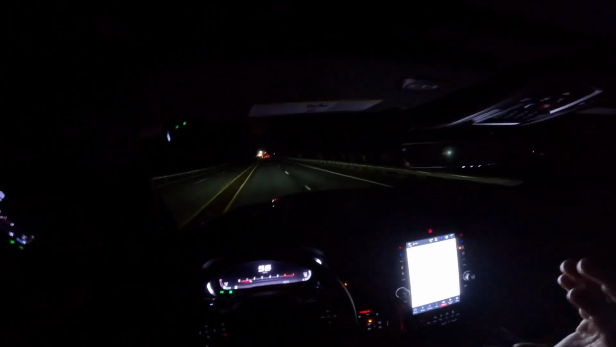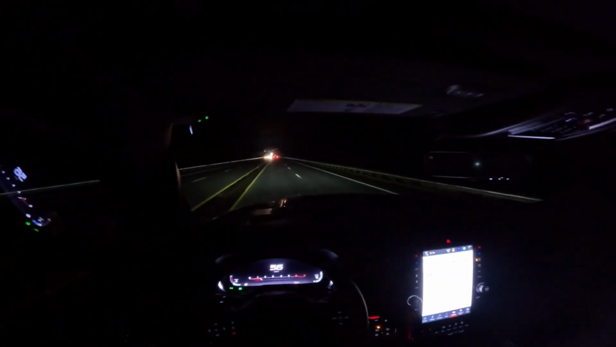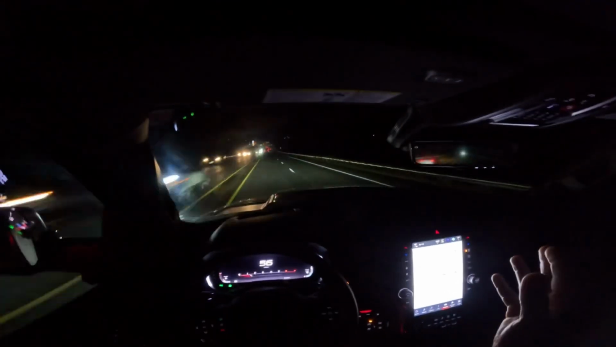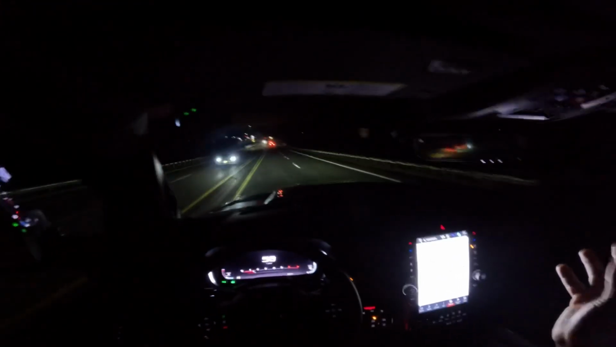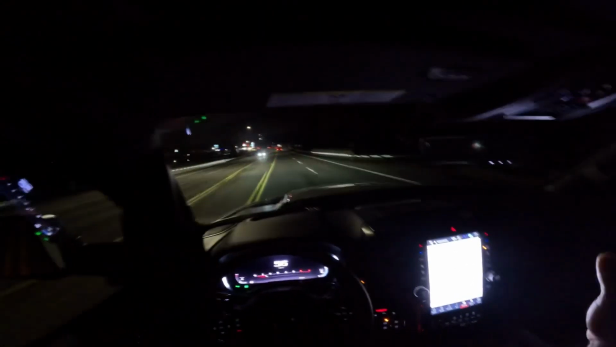The only bad thing about a T-Rex is that the top speed is not that high. Due to those 35-inch Goodyear off-road tires, the top speed is 118 miles per hour, versus 204 miles per hour with the Hellcat Charger and Challenger. This is the only difference.